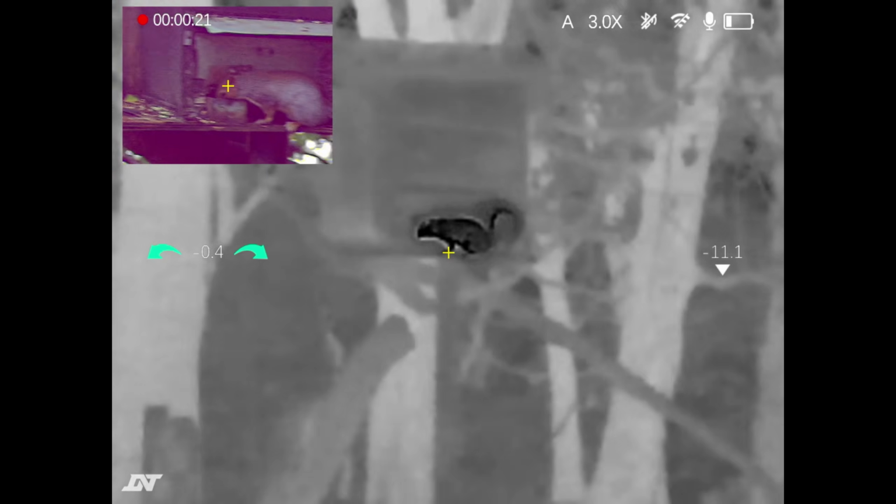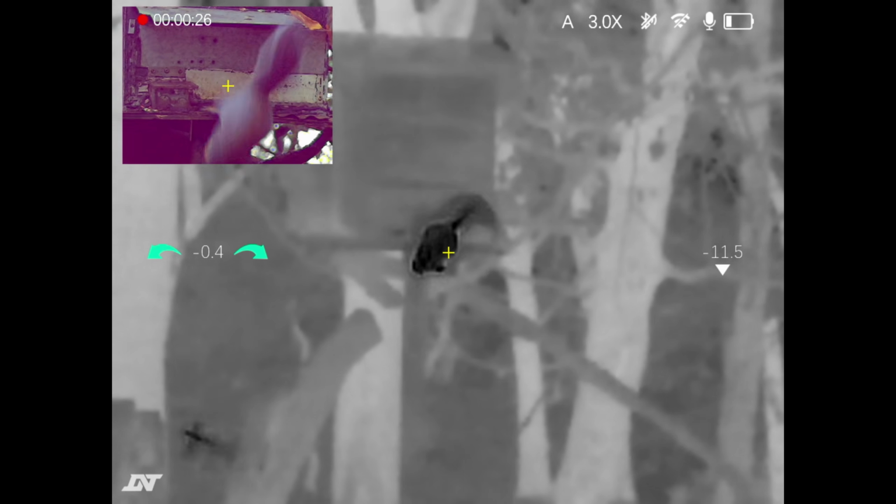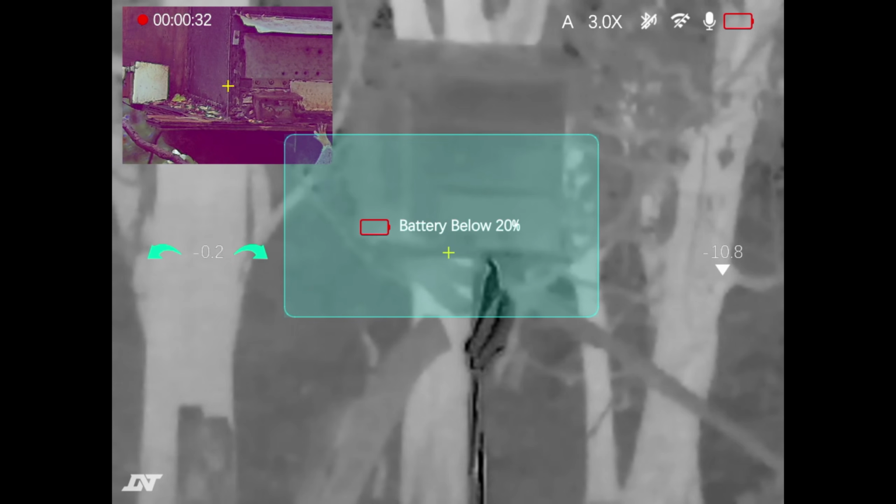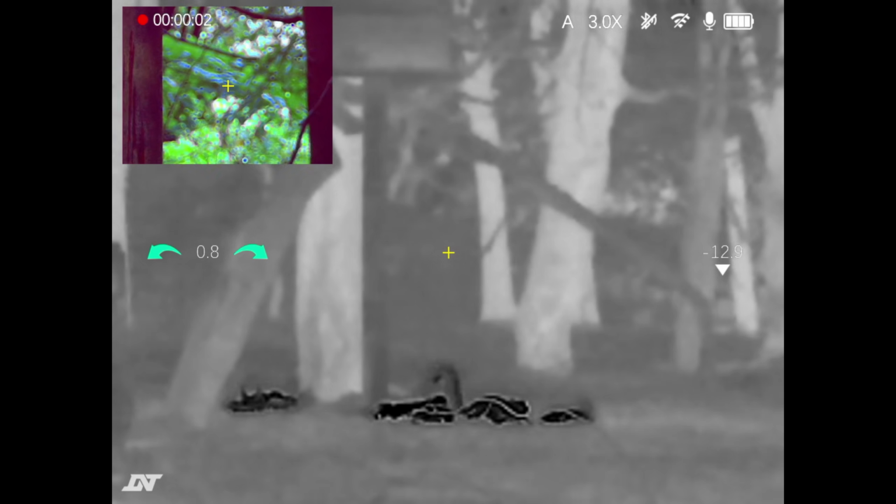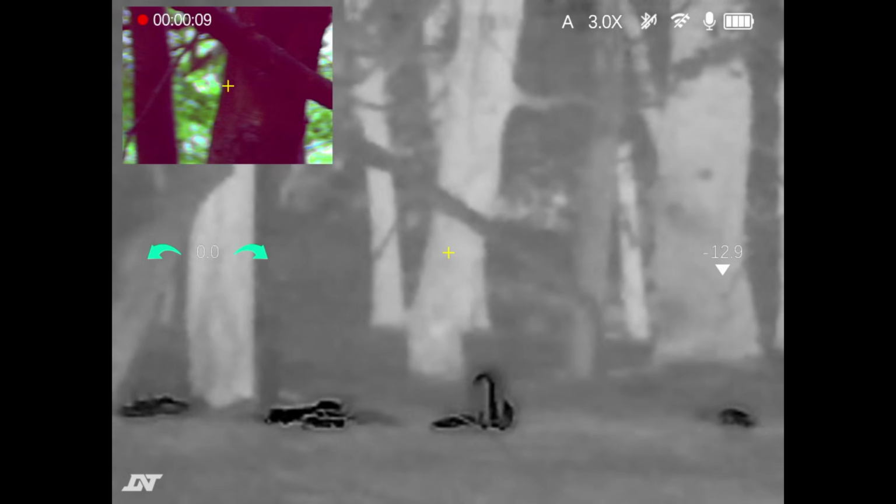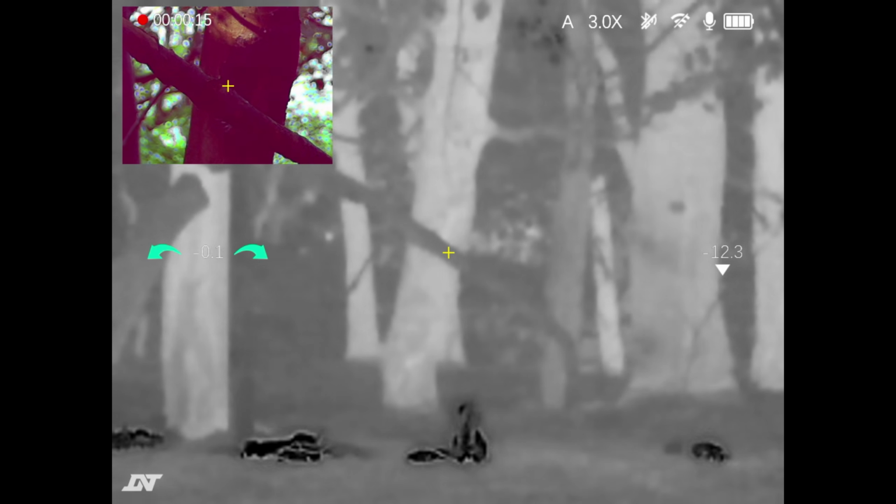With the main screen being in black hot, watch just after it's been shot and clings to the feeder, the blood in black falling down the tree. This last grey wasn't very happy seeing 5 dead greys beneath the feeder, so once it had a good look round, it didn't bother going to the feeder, it just did a runner.